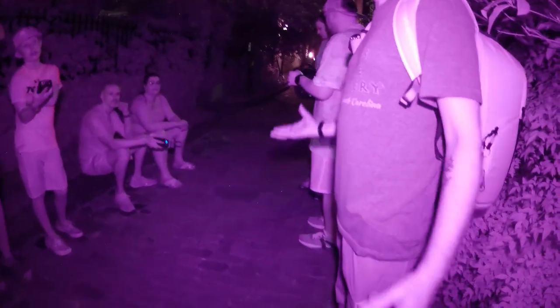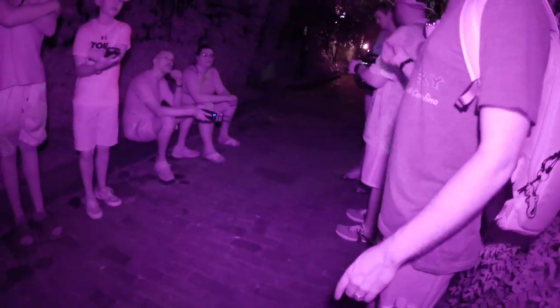The wrought iron gate probably wasn't there, probably early 1900s, but when you guys walk by it, you can definitely see that the archway is part of the original wall.